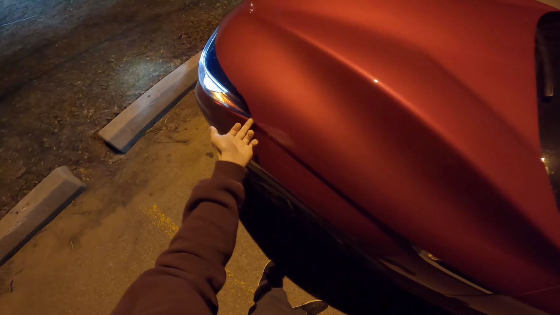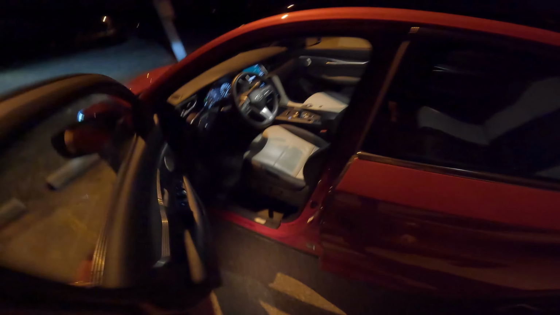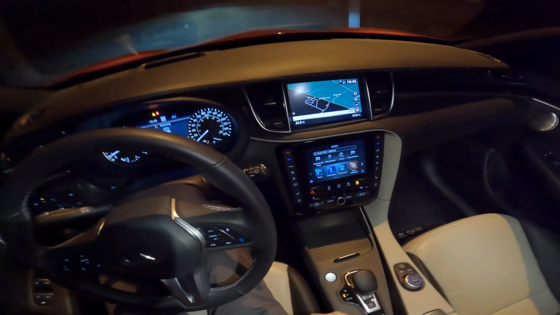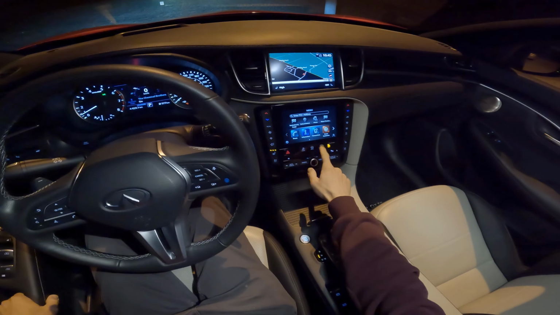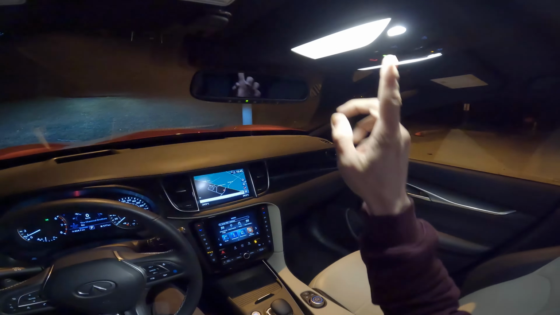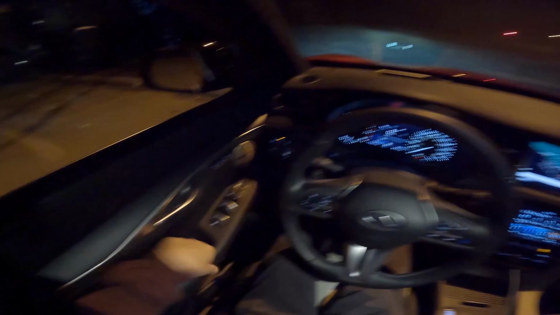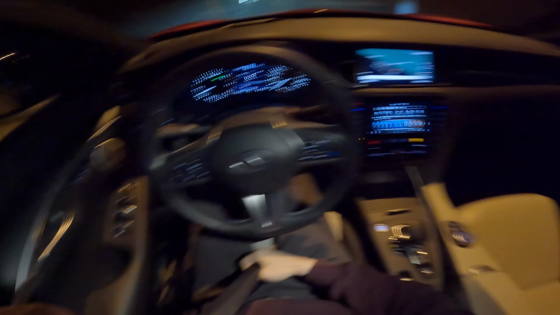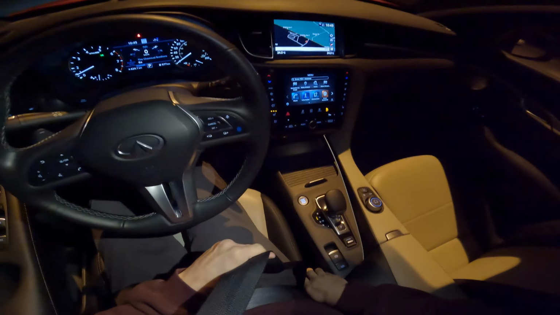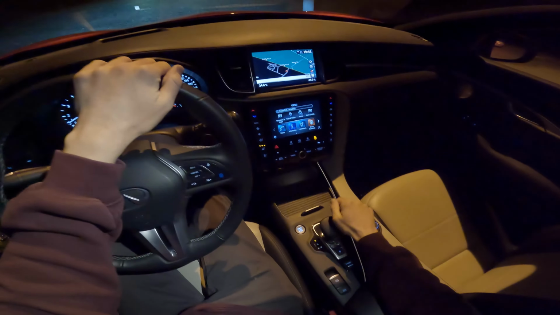Also, interesting little quirk, there's a little bit of an overlap from the hood. That's on purpose. But let's go back inside. Let's put on the heated seats, put on the heated steering wheel. Oops, that was one press too many. Turn off the lights, but leave one enabled. Door closed? Yeah, okay. And then we're going to buckle up and go driving.